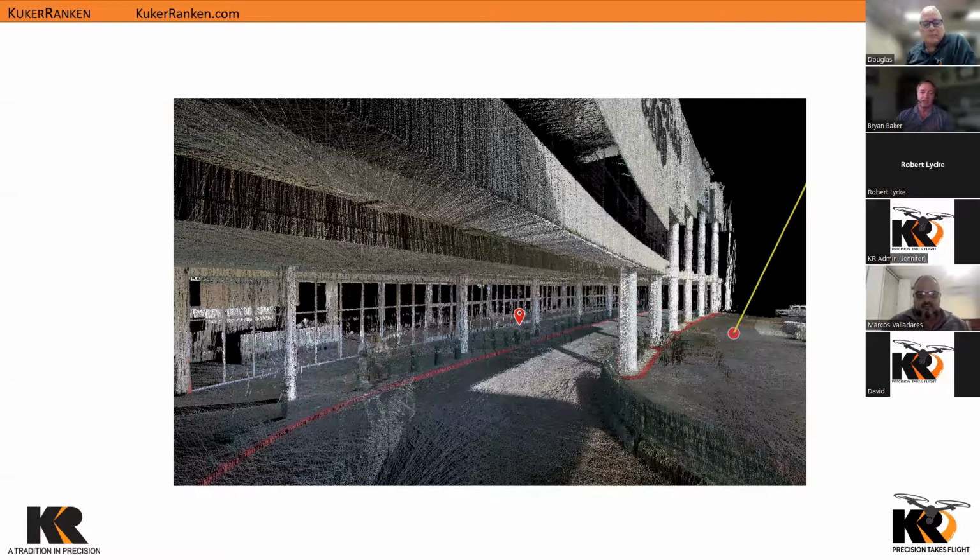So here you're looking at the underside of this structure where we couldn't fly the BLK2FLY, but I just walked the BLK2GO down there through it and aligned, and that data came in and aligned very nicely with the BLK2FLY data. Brian, we have a question from one of our guests.